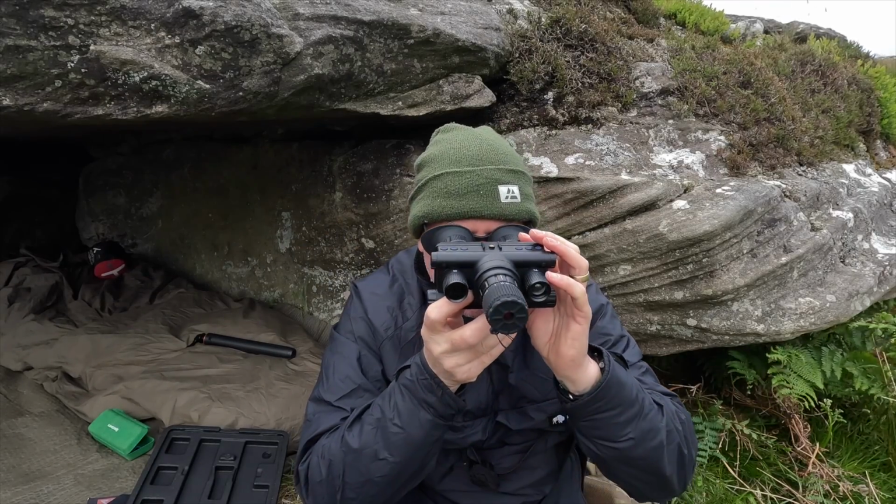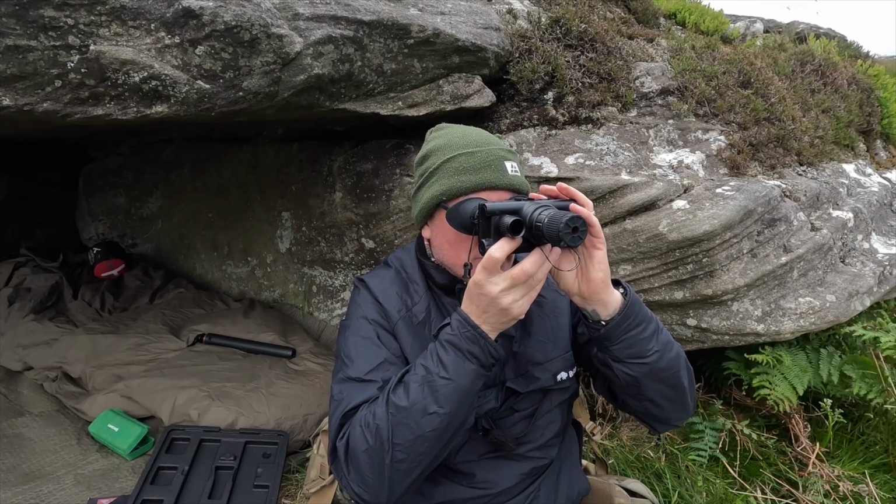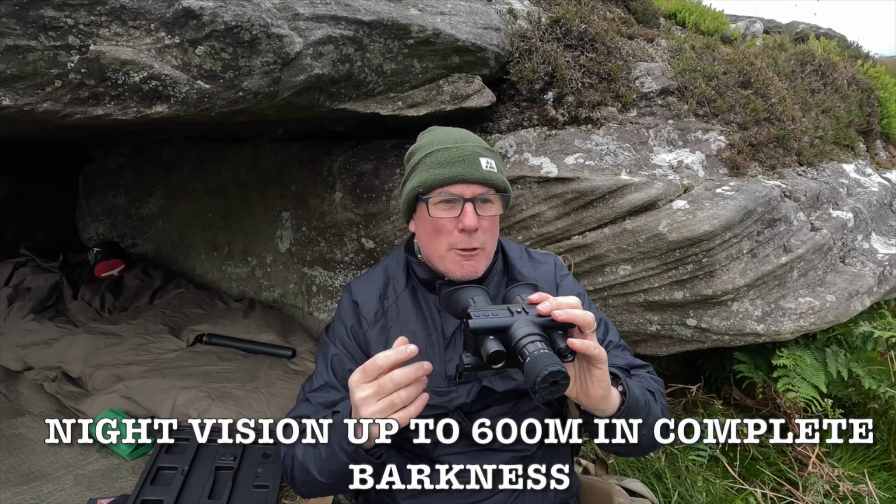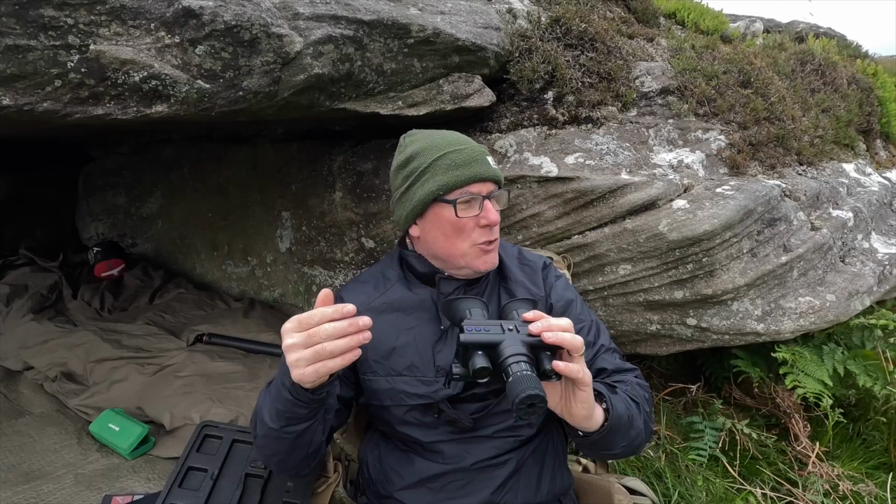When you're looking through it now, this has got a range, I think it's 600 meters, which is more than enough. Excuse any wind at the moment.